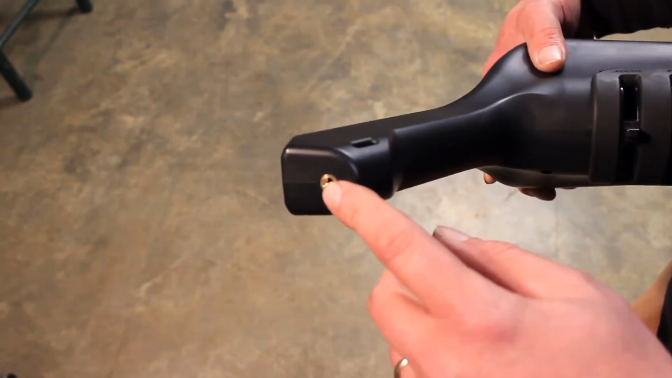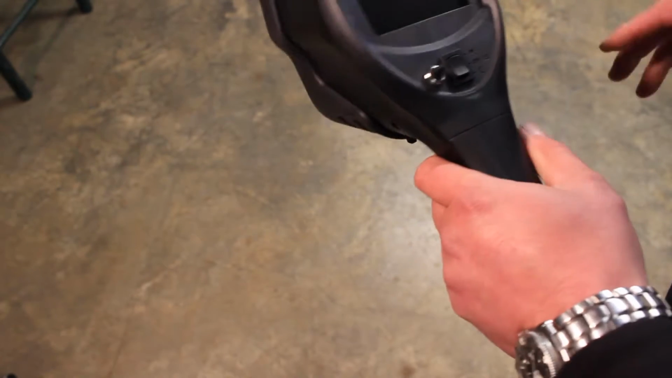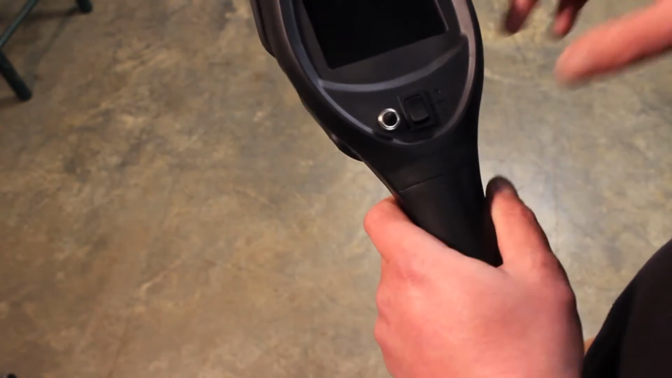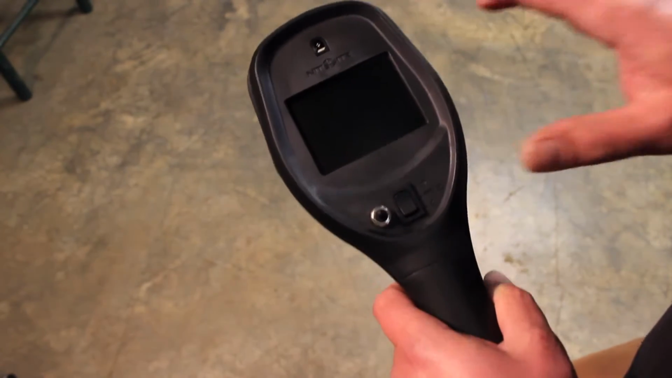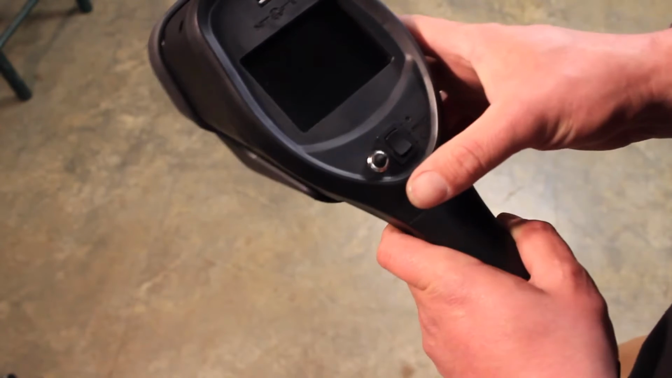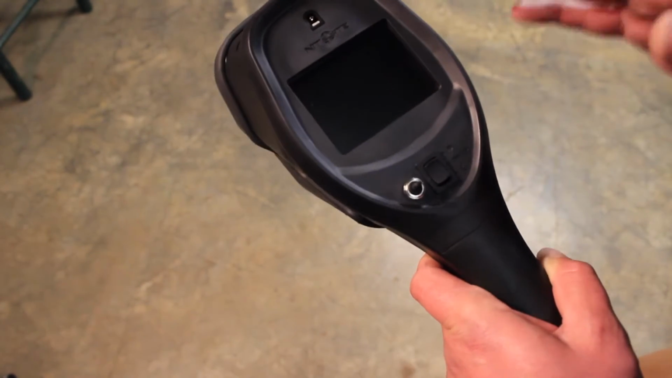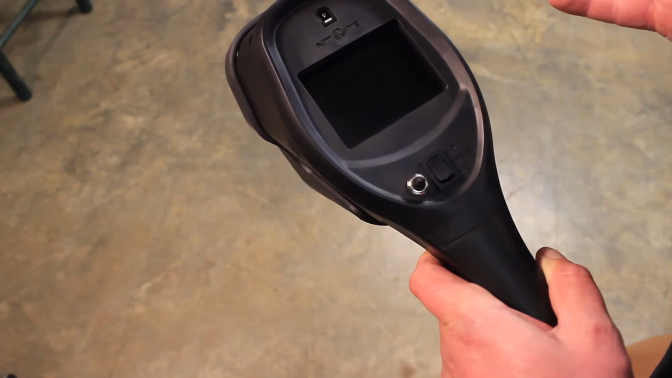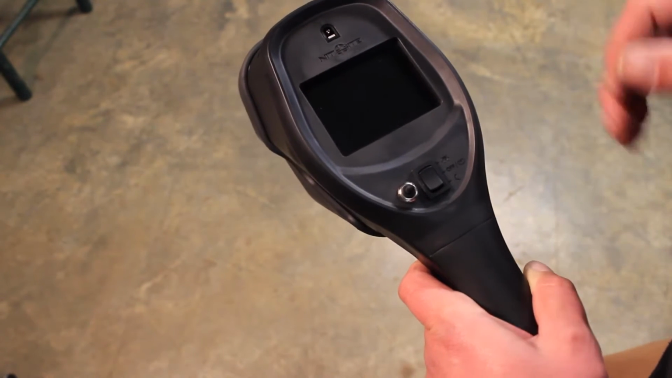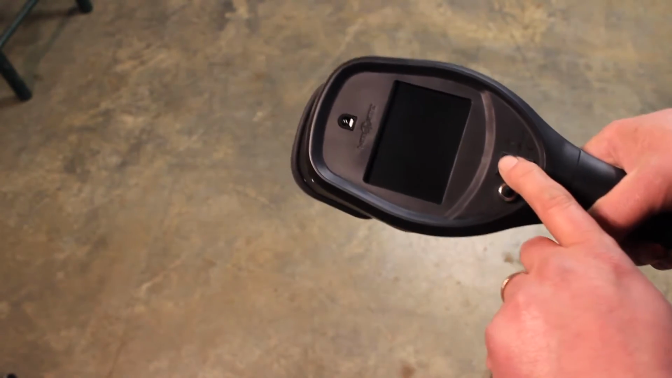The cool feature about that is, if you've ever spent a lot of time spotting big country, you get that one squinty eye from looking in the scope. This is just like watching TV. You can zoom up to 20 power, you can scan, you can look, and the cool thing is, you can share that experience with your hunting partner that's sitting next to you, where you wouldn't be able to with a regular spotting scope.